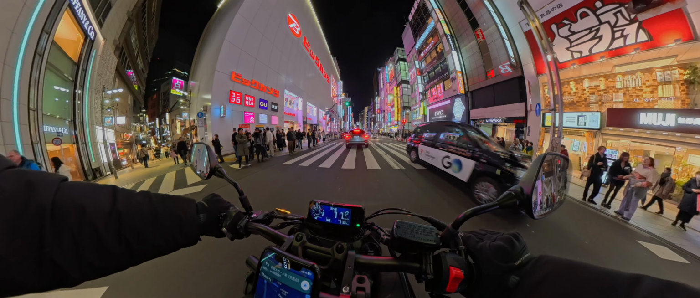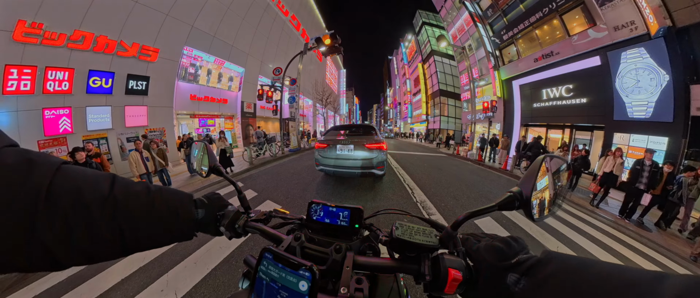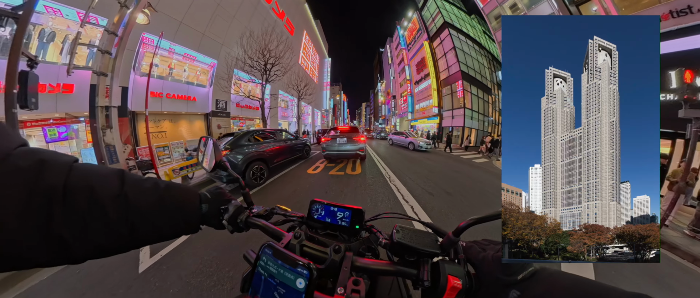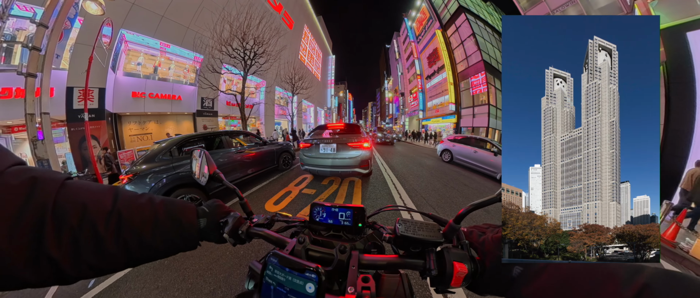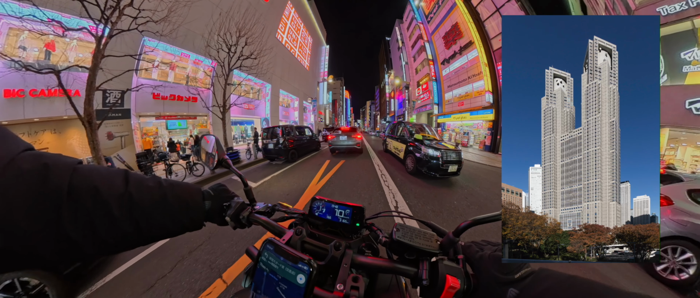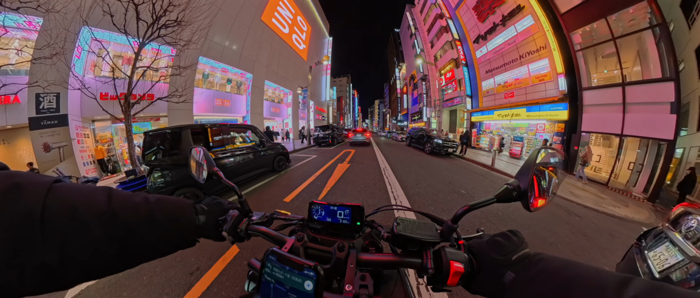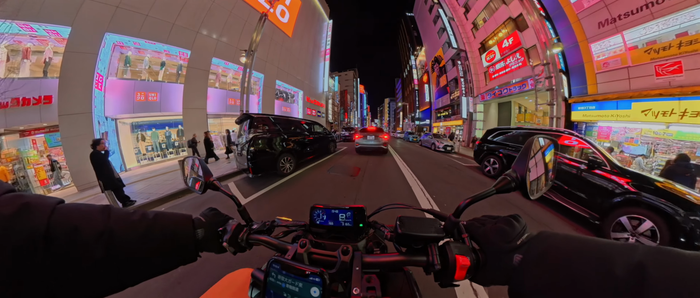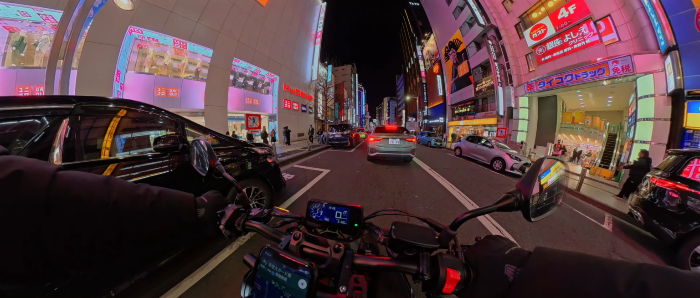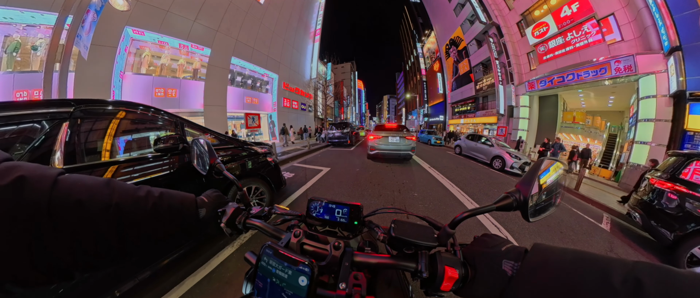So Shinjuku has the world's busiest train station, and also houses the headquarters of the Tokyo Metropolitan government, in the Tokyo Metropolitan Government Building. That building has two panoramic observation decks, one in each tower, on the 45th floor, and they are free of charge to the public. In my opinion, that is the best panoramic view of Tokyo. In one place, you can see the Tokyo Tower, the Tokyo Sky Tree, and Mount Fuji.